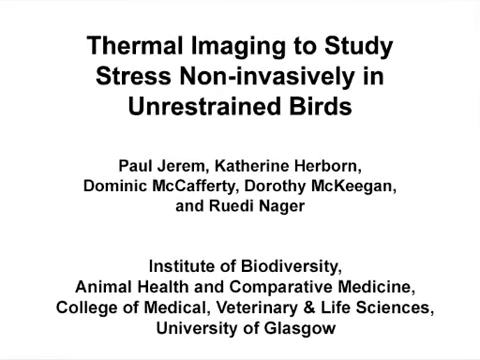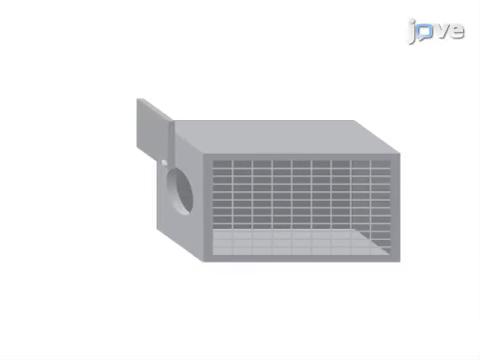The overall goal of the following method is to assess whether a free-living animal responds to an immediate acute stressor using thermal imaging without having to handle the animal. This is achieved by luring a wild bird in front of a thermal camera.